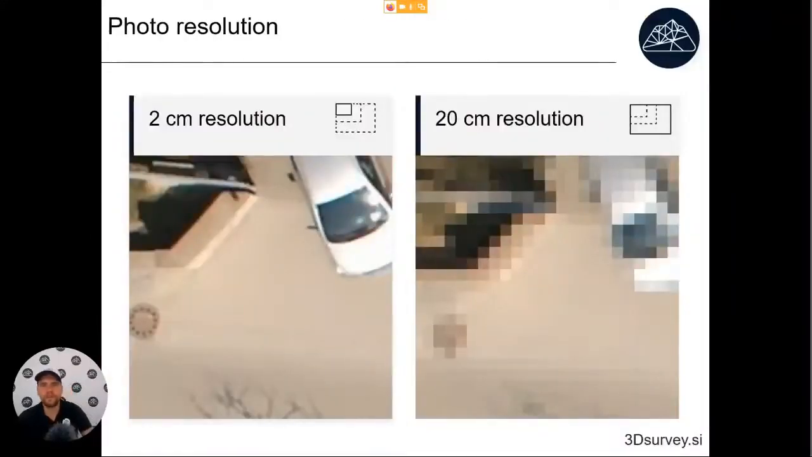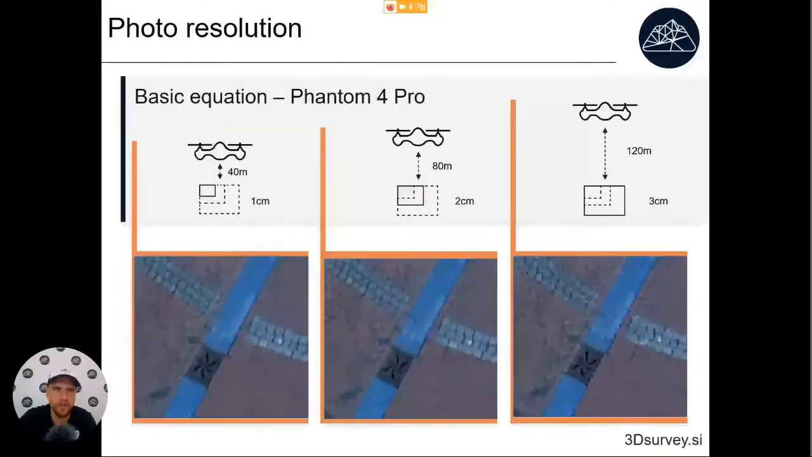Okay. Now also let's talk about resolution of our data. Resolution is one of the important things, but we don't want too much of it because then our results will be too big. So with this, I would like to tell you our thoughts on the perfect resolution for this kind of aerial data.